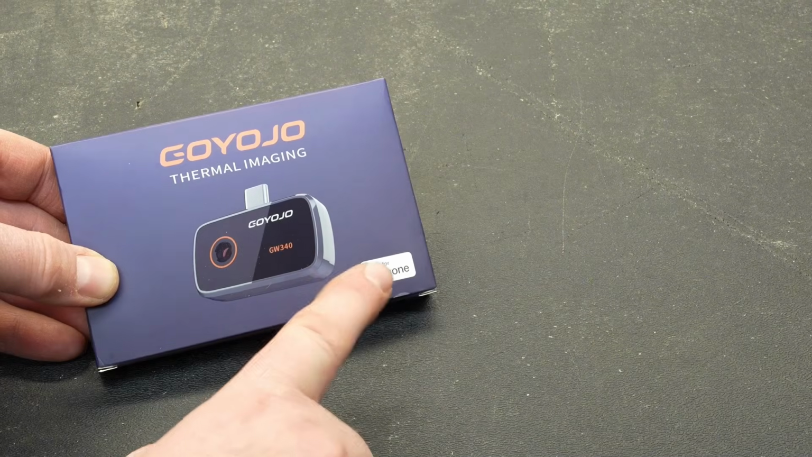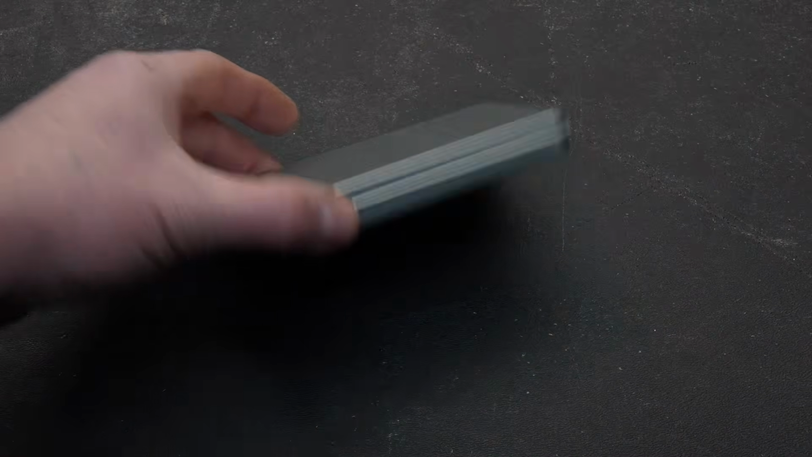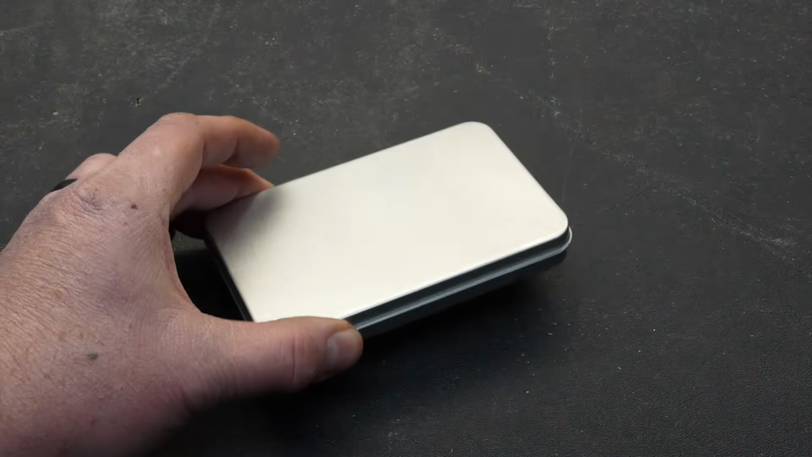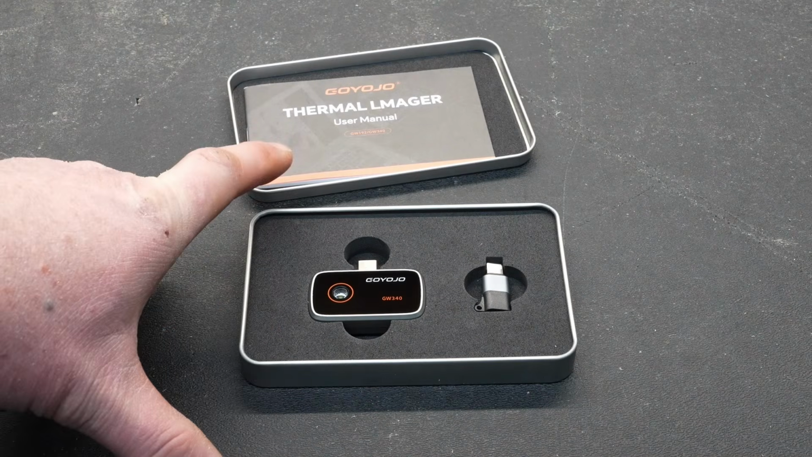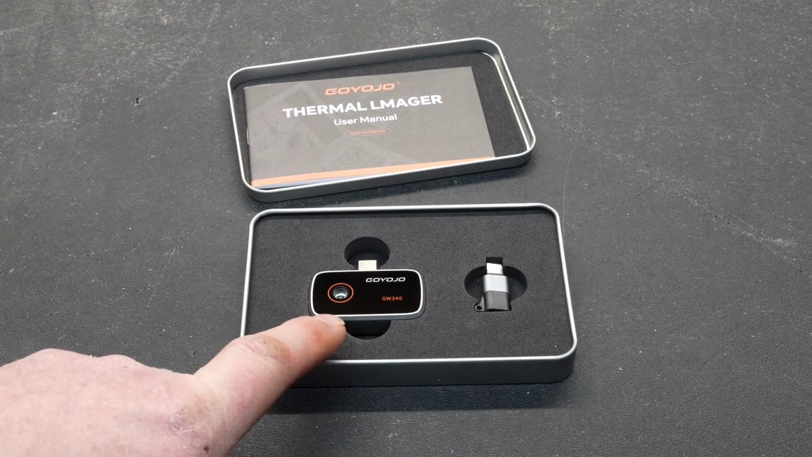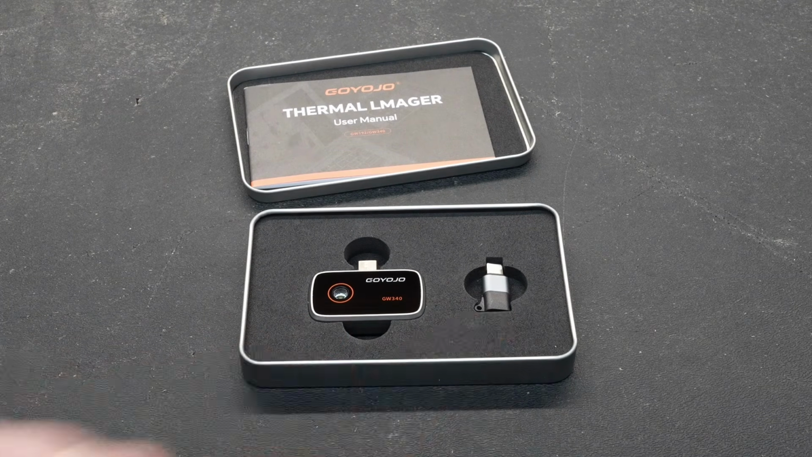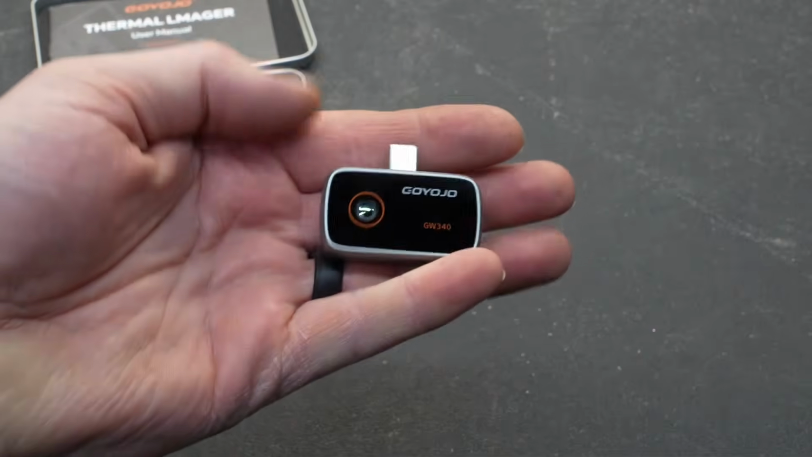with you guys. As you can see, the box is labeled for an iPhone, so it will work with an iPhone. I have an Android and it works just fine with an Android as well. I do appreciate that it does come in this nice tin that will protect it, and the tin does accommodate the instruction manual, the item itself, and an adapter to Lightning. It is USB-C, but there is a USB-C to Lightning adapter if you need that. And as you can see, the product itself is very tiny.